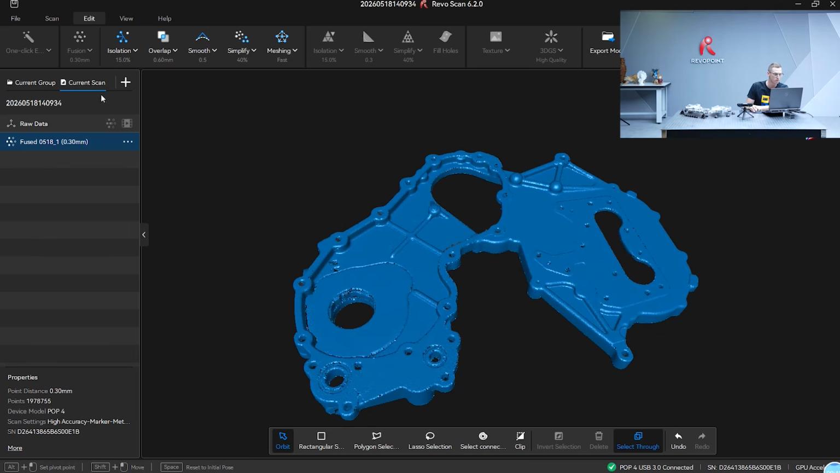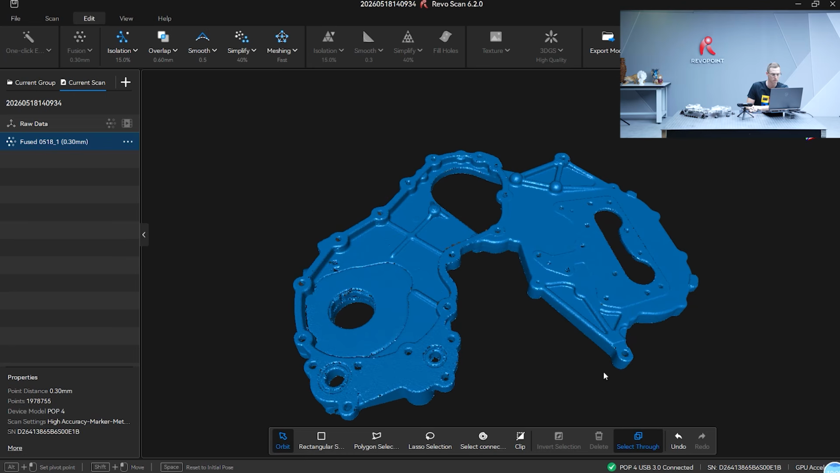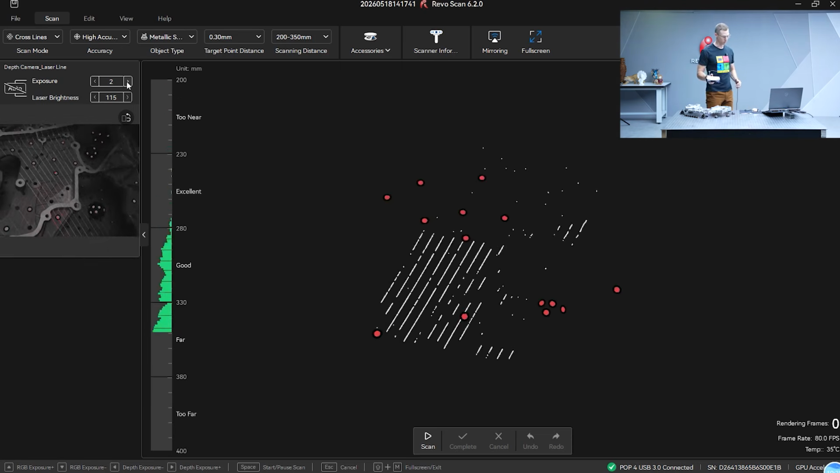So you see this right here, there's a little plus. Start a new scan with that. And again, it's going to be marker, laser, 30 cross lines, because we don't want to fuse it yet. We need to make sure that we take two items that have just been fused. We don't want to mesh it yet. So take the two meshed ones and just make sure that the distance is the same. So it's still 0.30, but changes over to metallic shiny. Go ahead and get started.